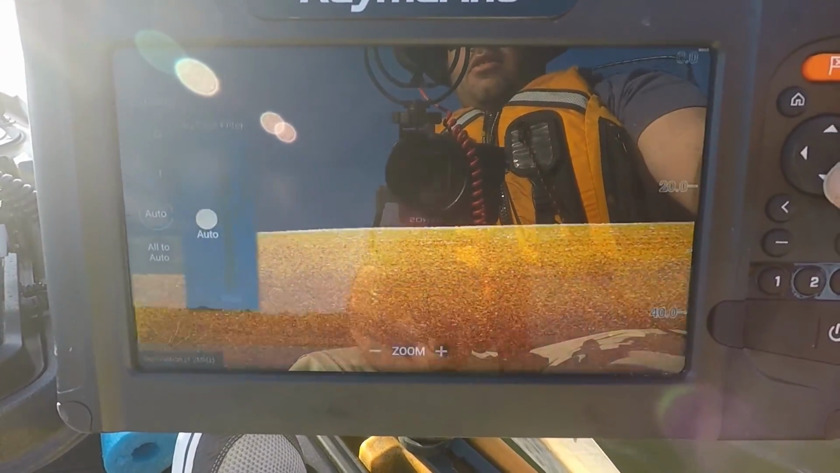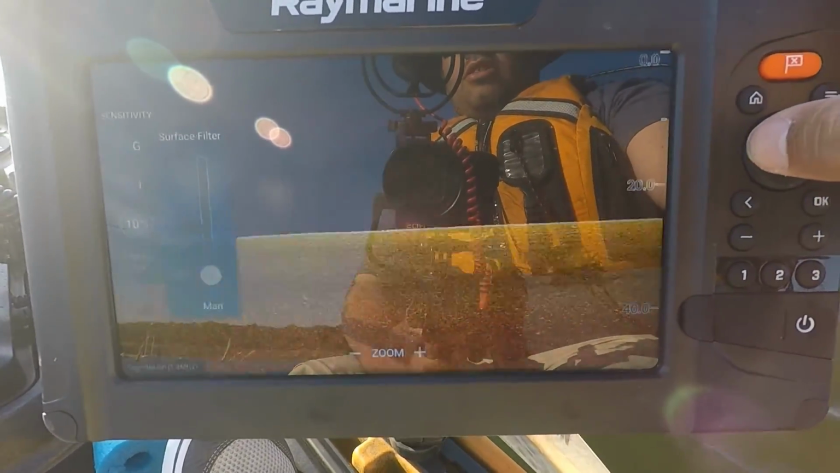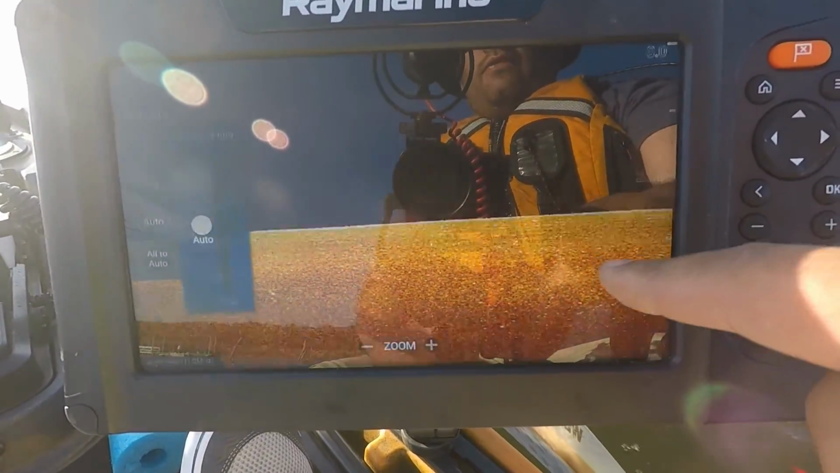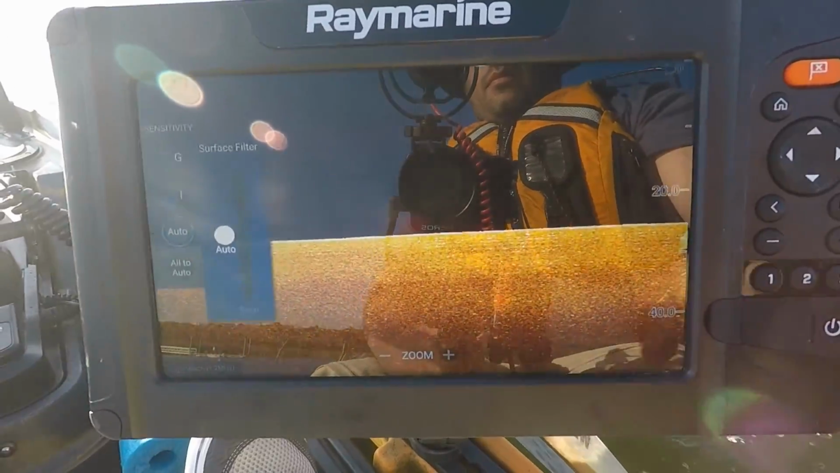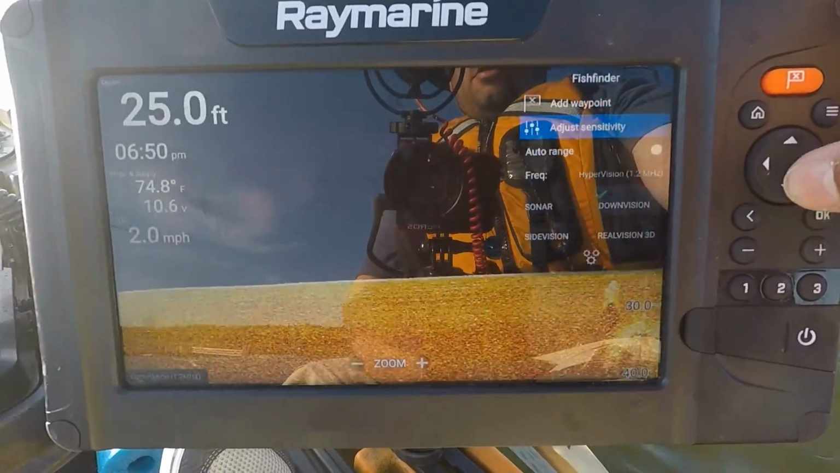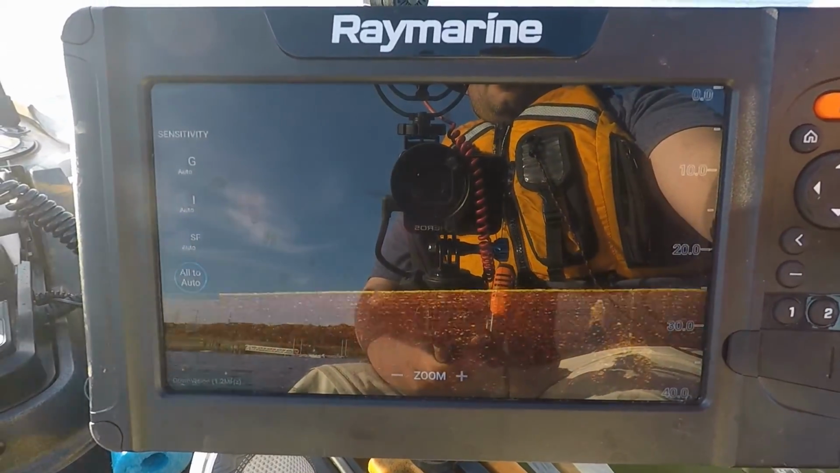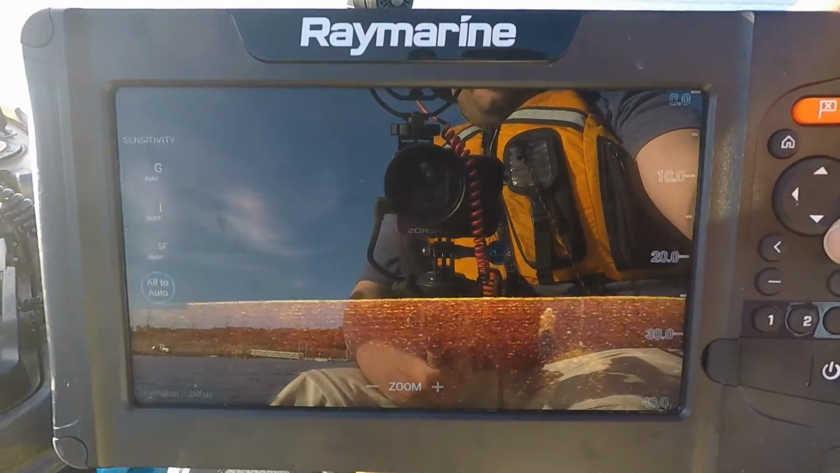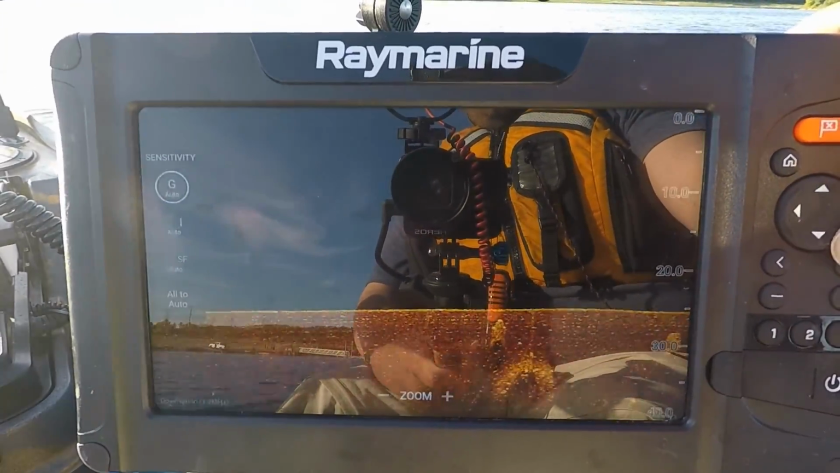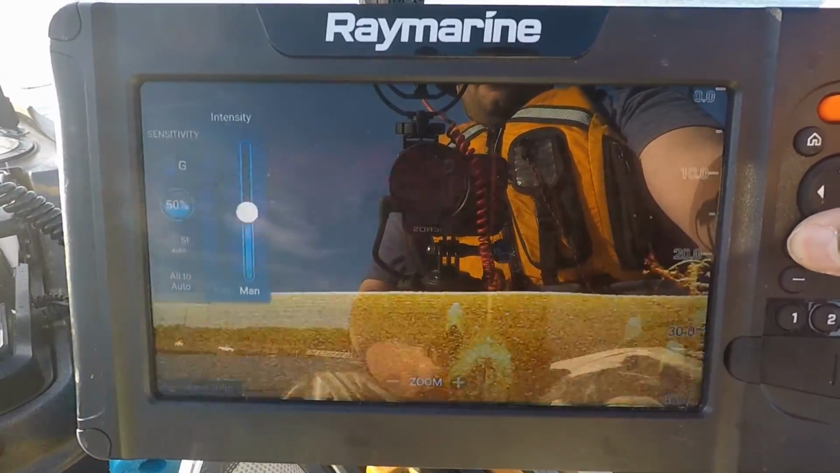And finally, the surface filter here, right around 10%. This here isn't so much a thing. You can really leave it off because you're more focused on the structure and down here and looking for stuff, right? And again, just to show you, to compare what we had before. All right, we'll go down to sensitivity. We'll go auto to all again. This is what we had before. All right, not bad. But to make it really pop out, we just go into our settings here, 45, 50.